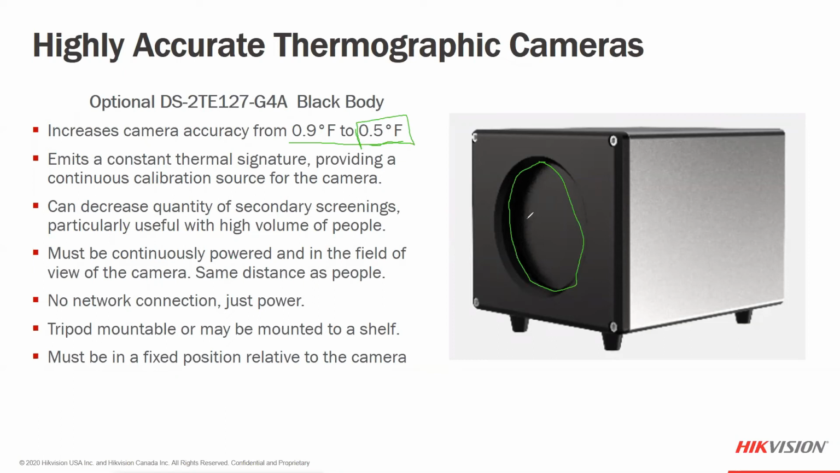This is not directly connected to the camera in any way. It is visibly in the field of view. You do have to be 1 meter, 2 meters, or 3 meters away from the device, respectively, for the 3, 6, and 13 millimeter cameras.